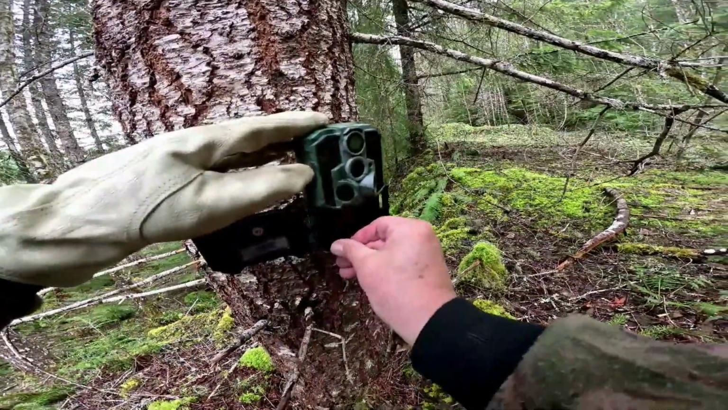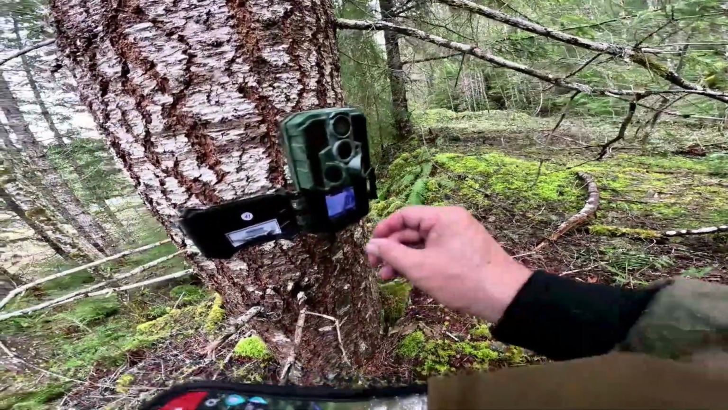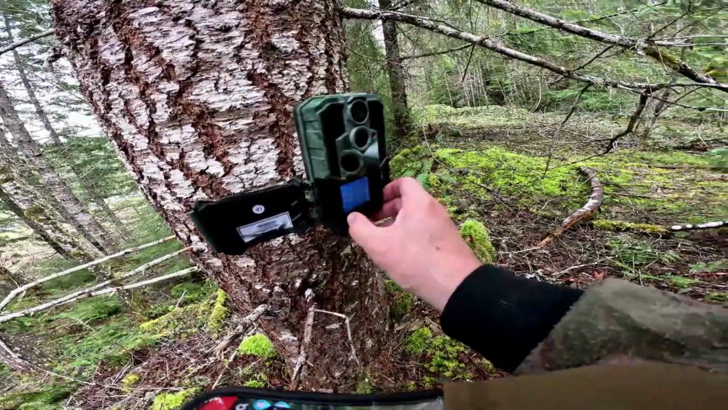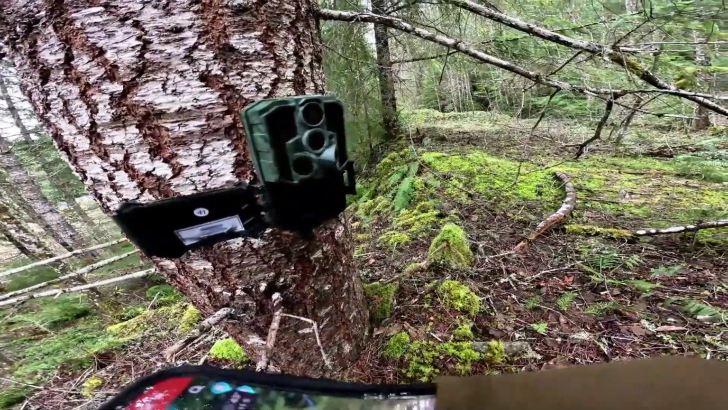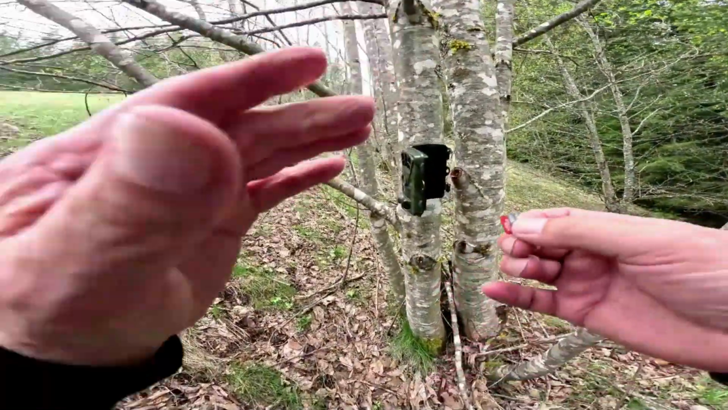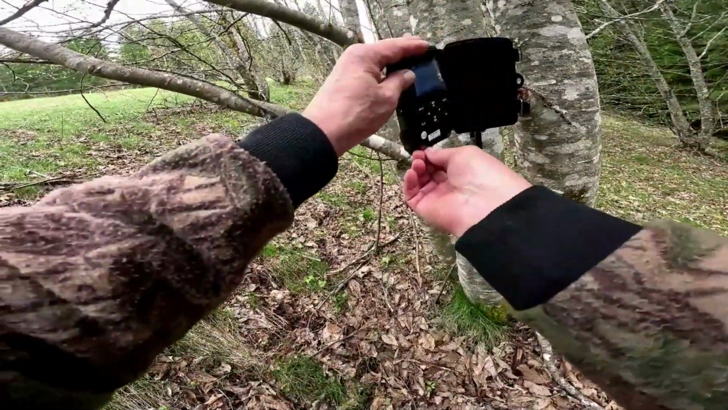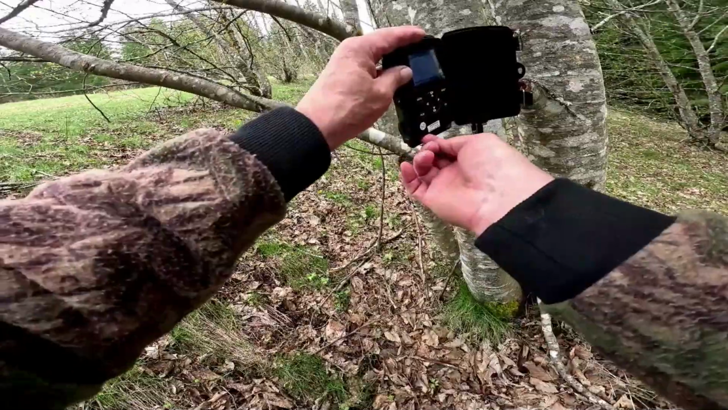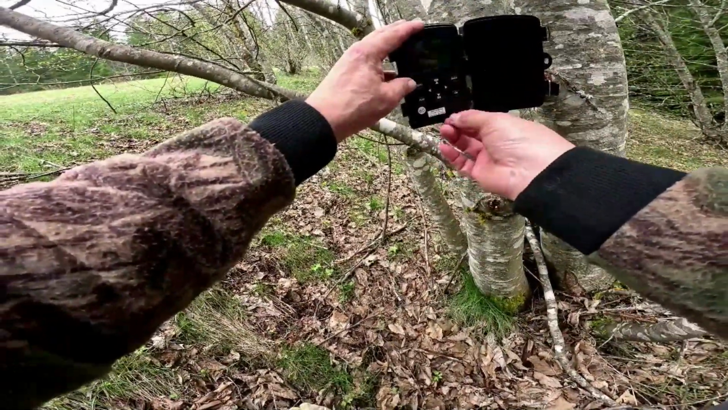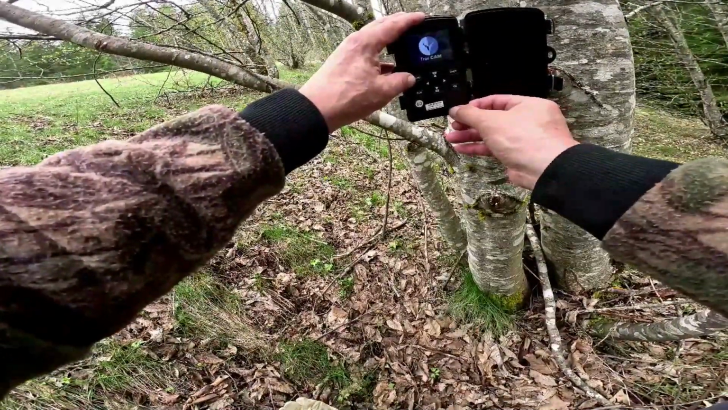Turn it off, turn it on test mode, see if the batteries come on. They do. That's good news. So turn that thing off and we'll pull the card. You know, these little compact SD cards, I got quite a few cameras with them and they seem like a good idea, but I don't like them. They're so small, they're hard to get out, hard to get back in sometimes, and man, if you drop them you got trouble.